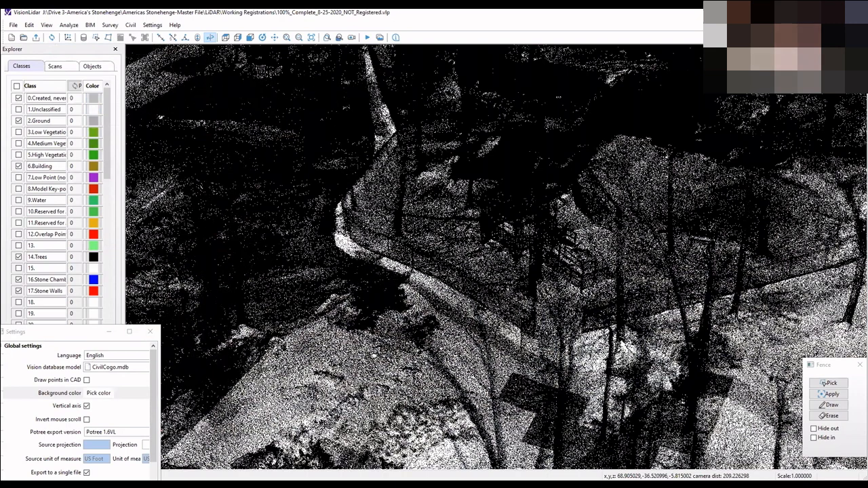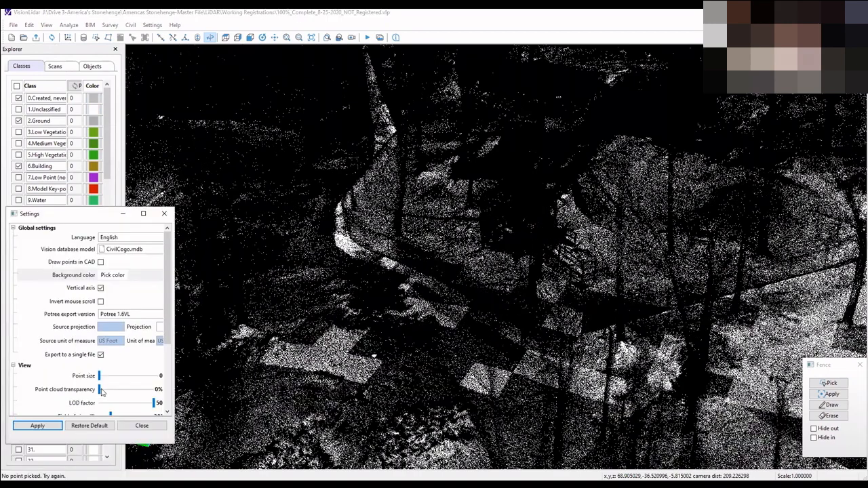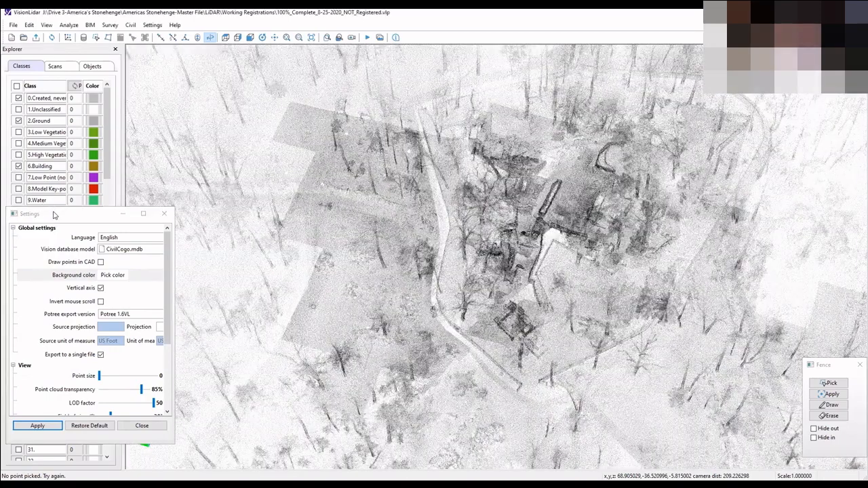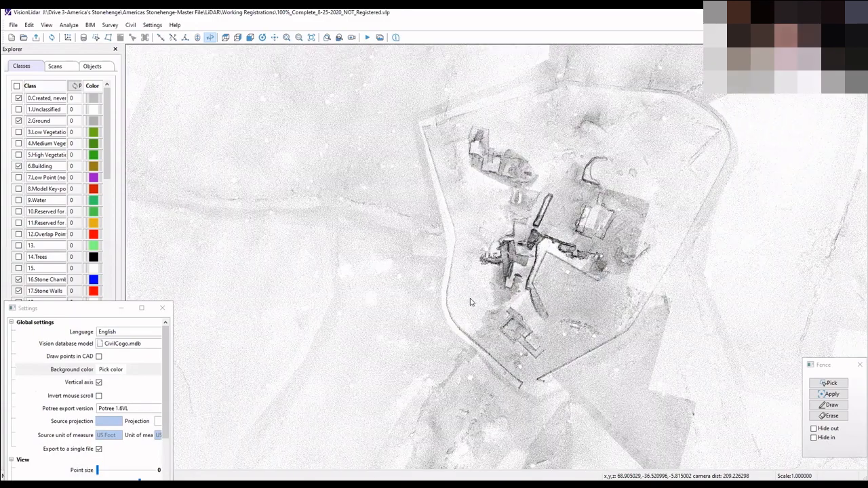Let me just move some more things around here. Hang on a second. And change the intensity. And now the shadows are gone. Let me turn the trees off. So there are ways to manipulate the data.